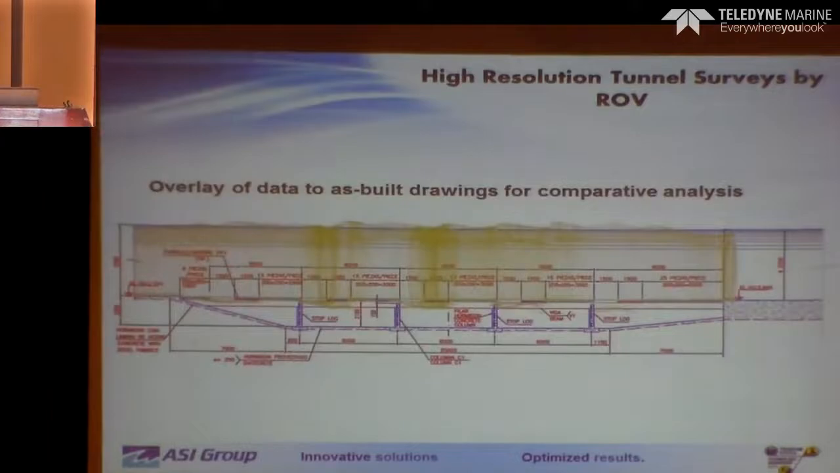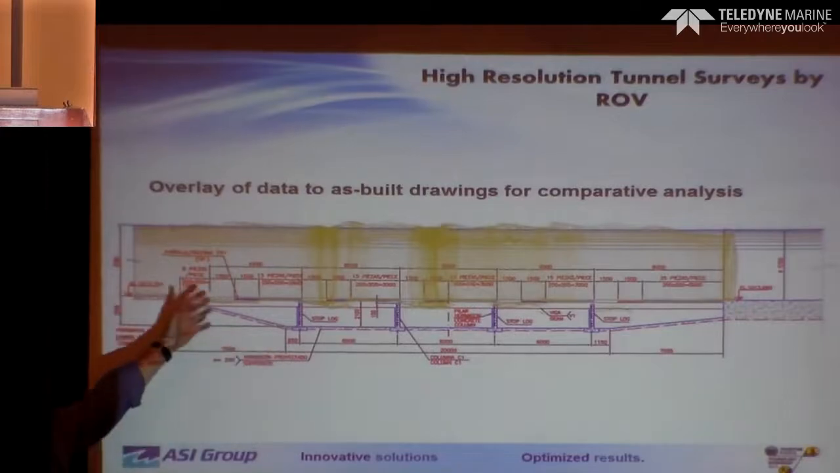Presenting it back to the client, it's always nice when you've got this massive set of multi-beam data, being able to present it to the decision makers. You take the data, we're just doing a side elevation of the point cloud data now and overlaying it on there. This is a rock trap.